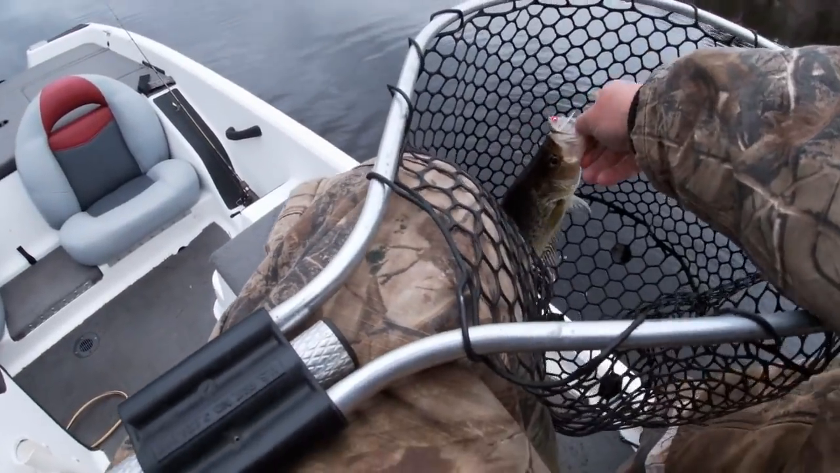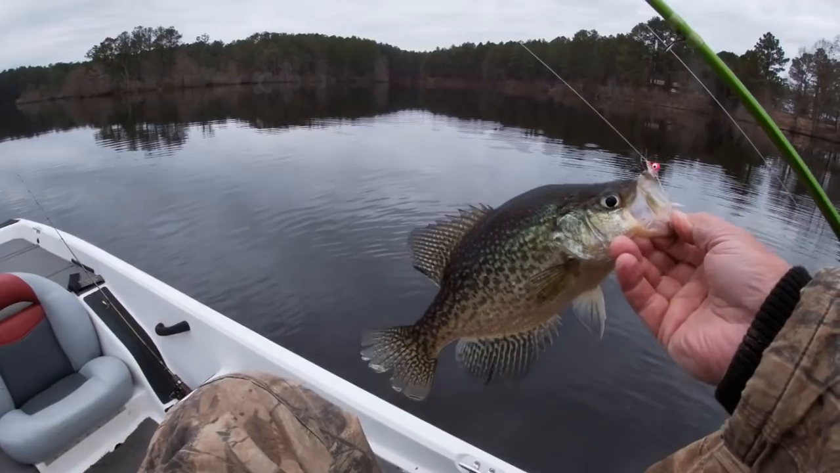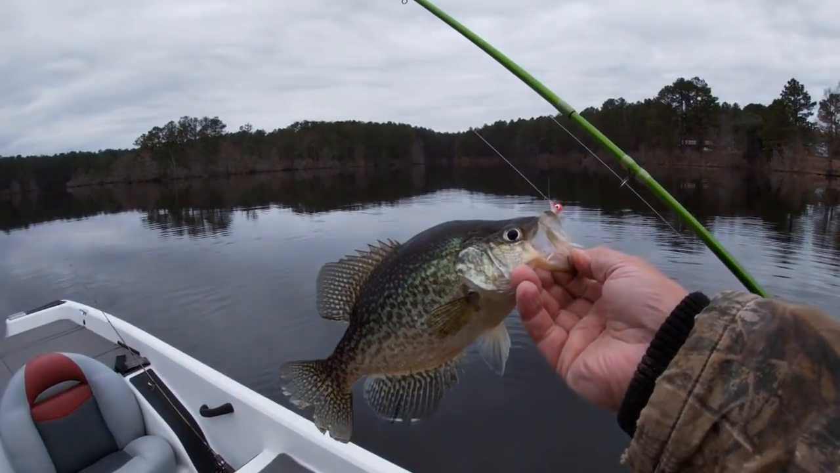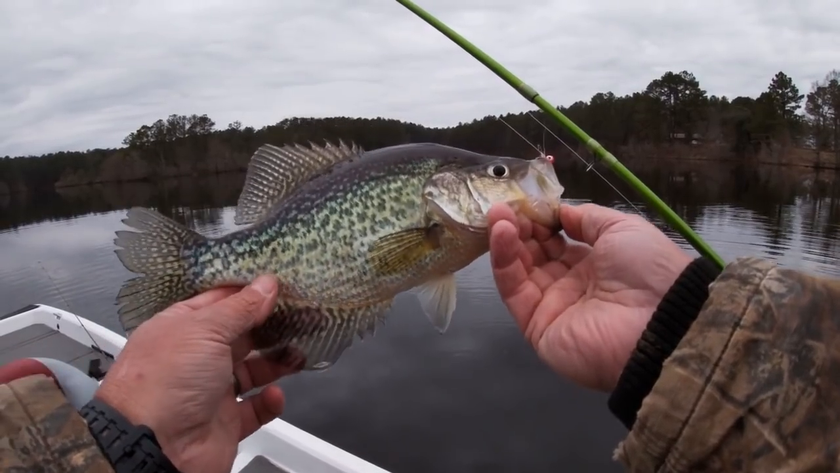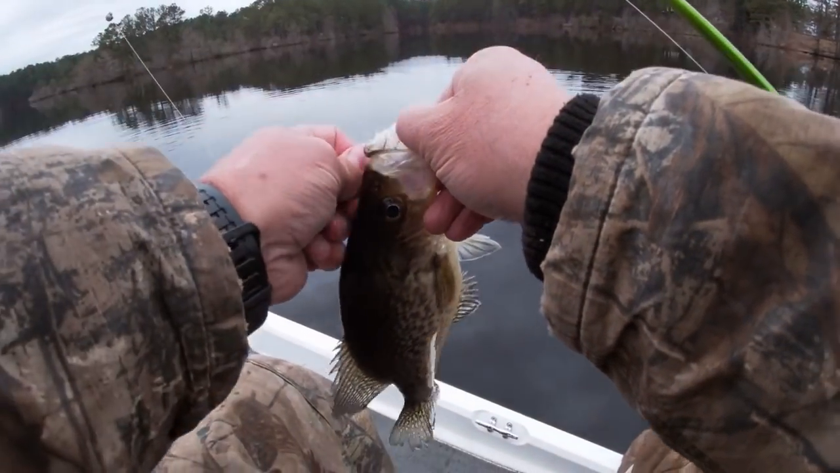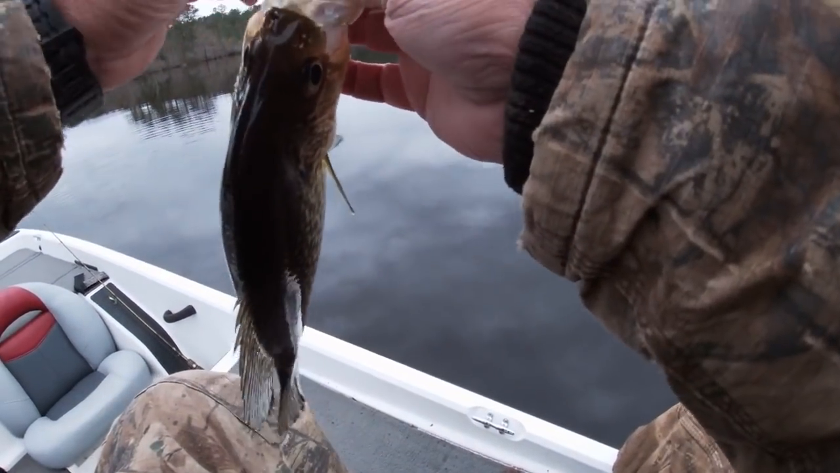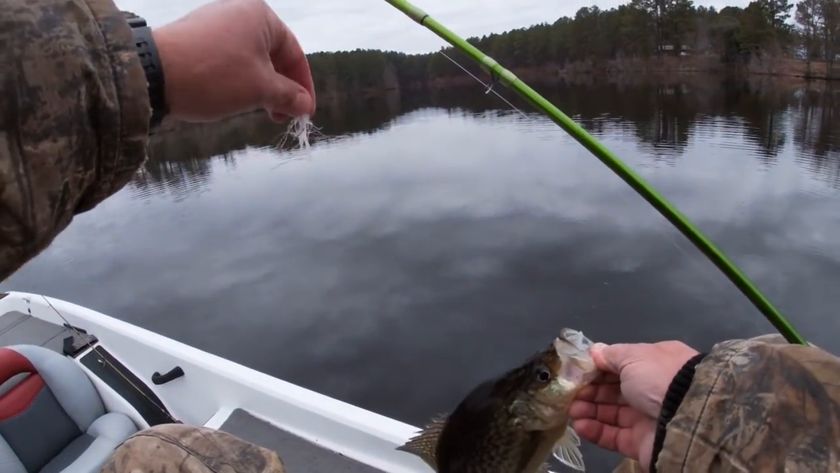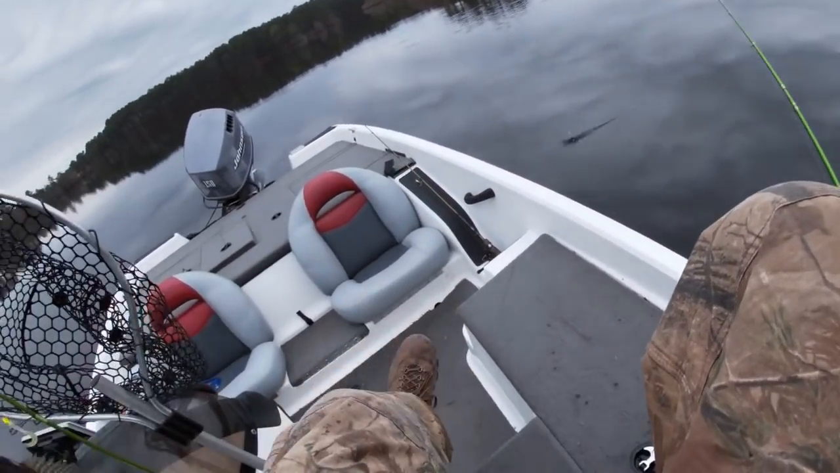Pretty crappies. Look how pretty that crappie is. Beautiful. Love fishing this brackish water in South Carolina, y'all. Look how pretty that crappie is. Man, all them green colors. Now they're reacting pretty good to that hair jig. And I'm gonna be honest with you, I'm not gonna change that hair jig. So boom.